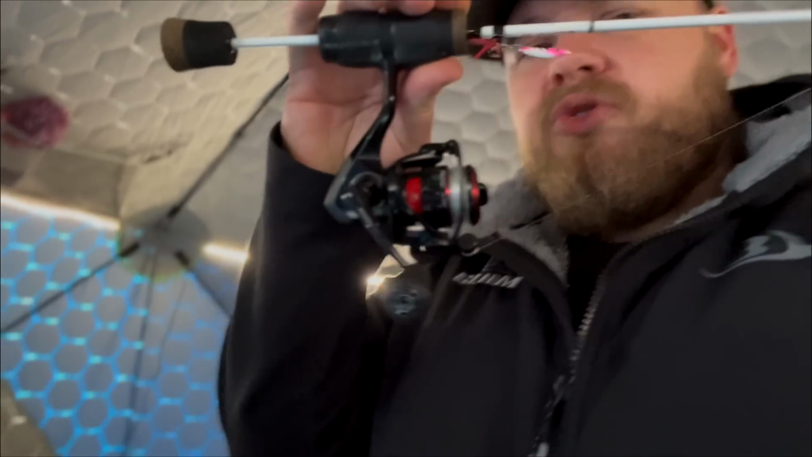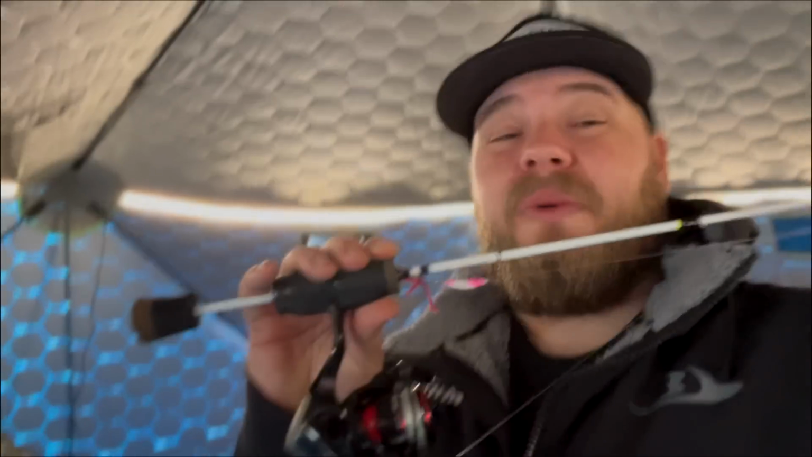Got a little McComas Samar. I bumped up to 4-pound test. I don't think it would matter if you had 10. If you get your bait in front of these fish, they demolish it, you know. And I didn't want to risk.